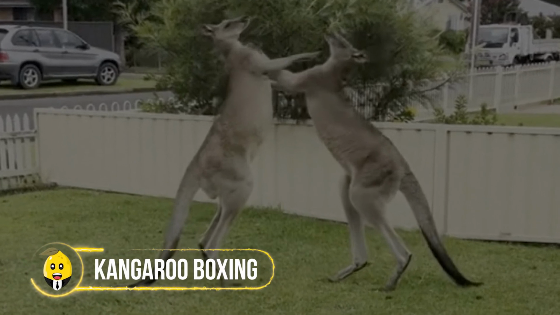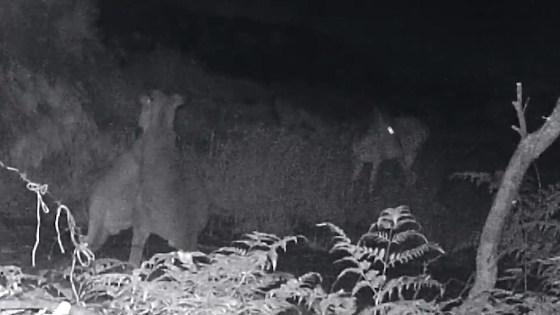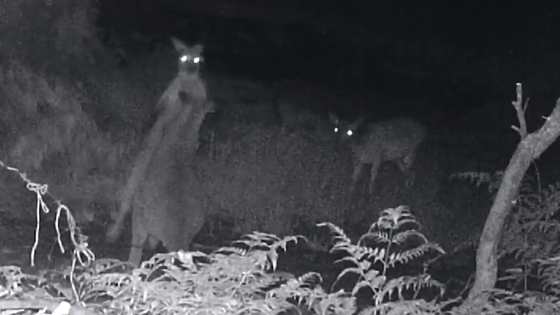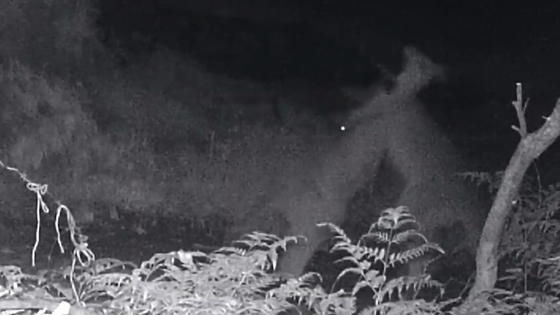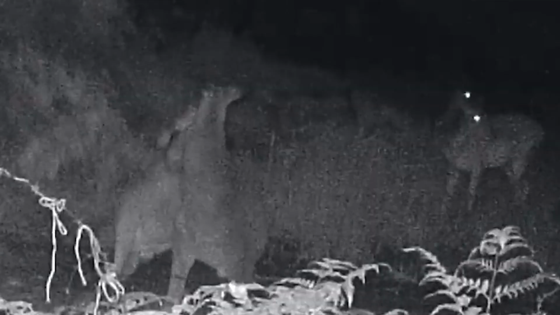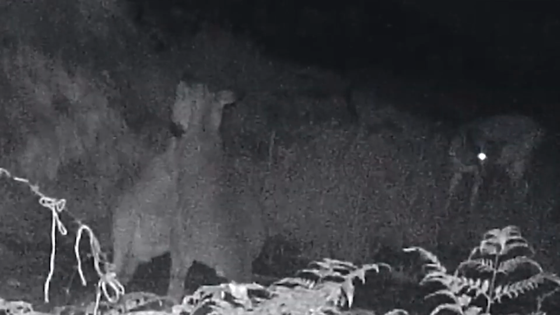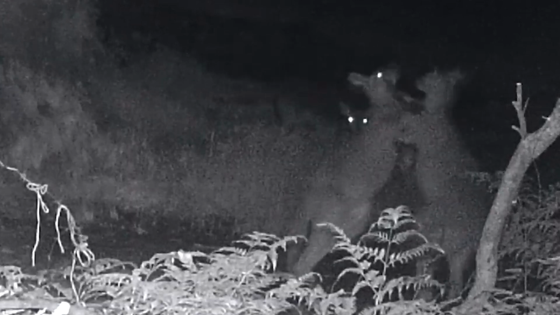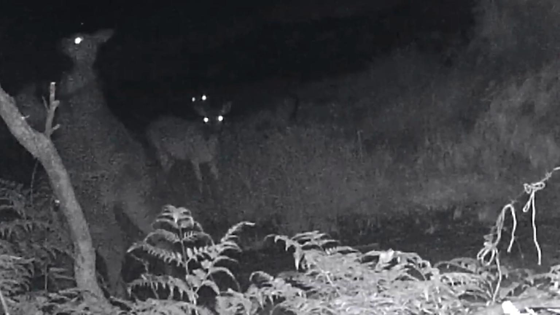Kangaroo boxing. These Australian kangaroos have no peace, even at nighttime. This incredible boxing match is one of many that occurs during mating season. It looks like they first tried to sort out the issue verbally, but when that didn't work out, they decided to confront each other by exchanging some strong punches and heavy kicks that are the most devastating.